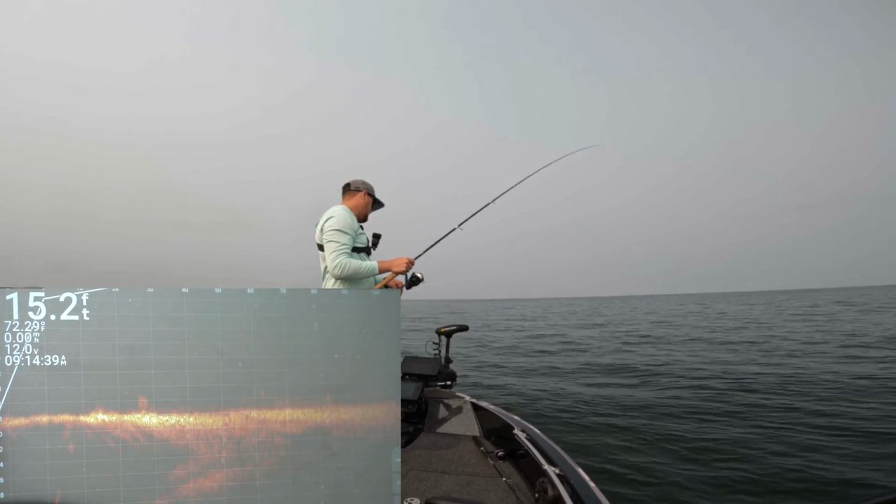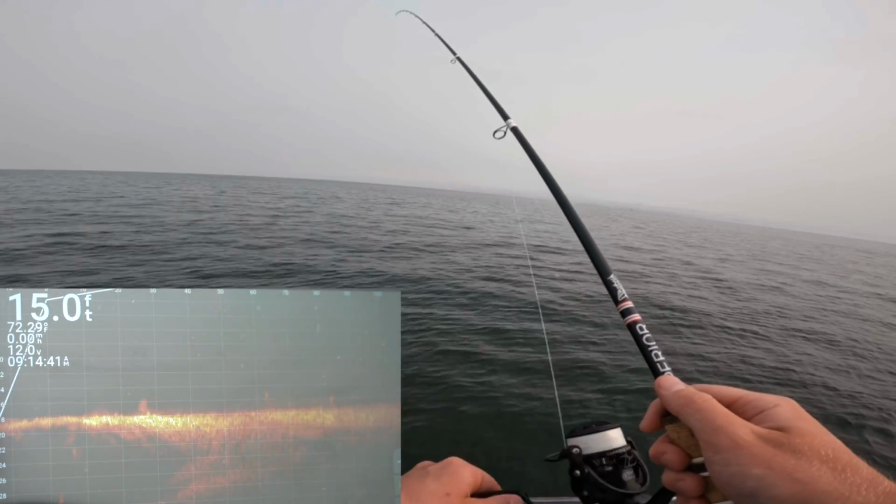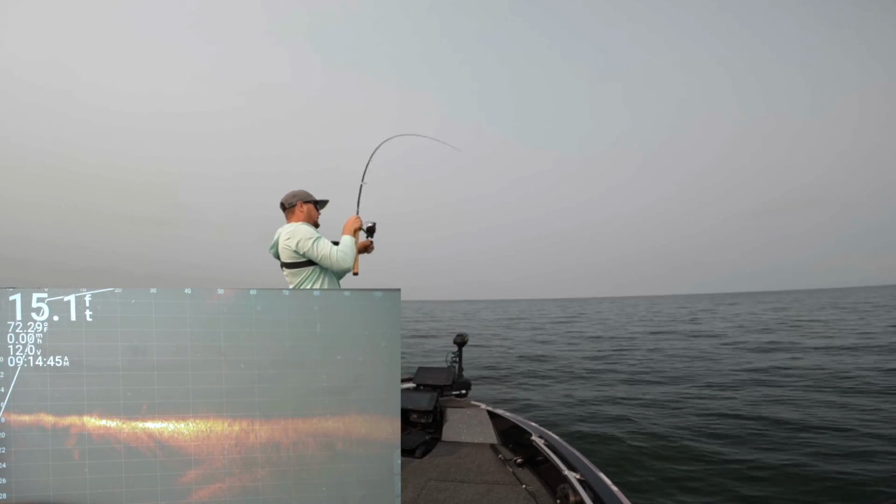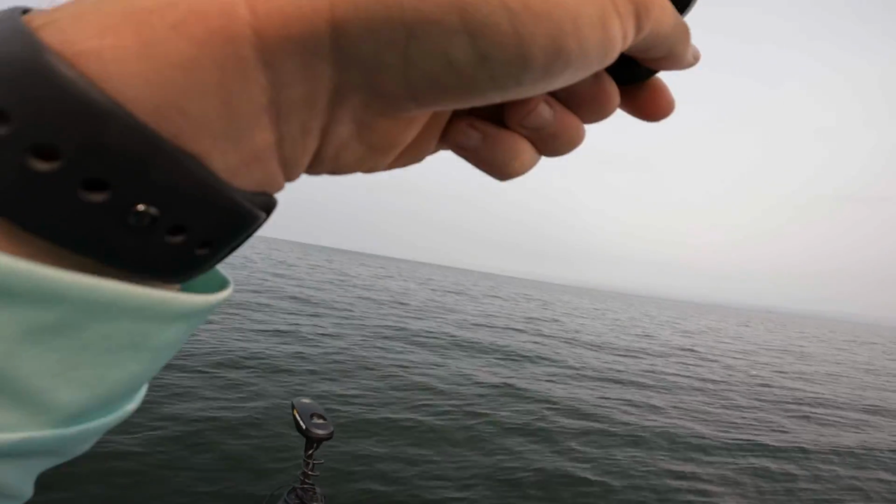We'll let that hit bottom and then we'll slowly retrieve this back to the boat. And there we got one right there. Hit it instantly. That was a good hit.